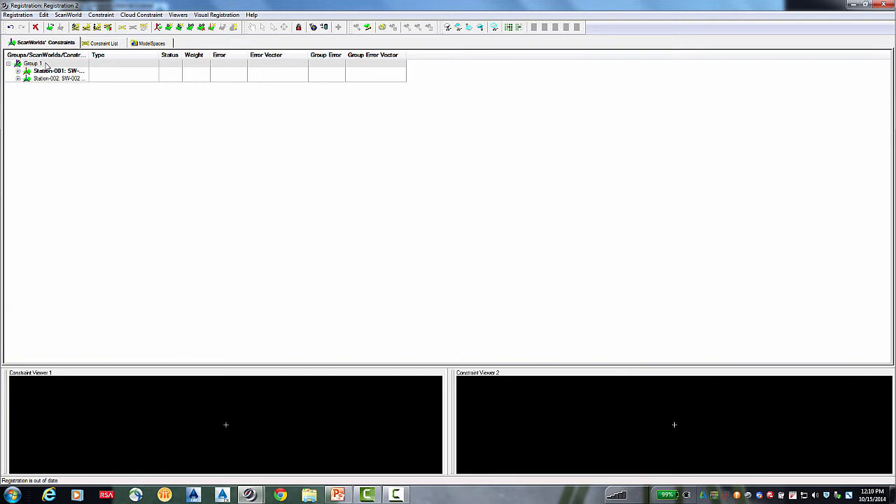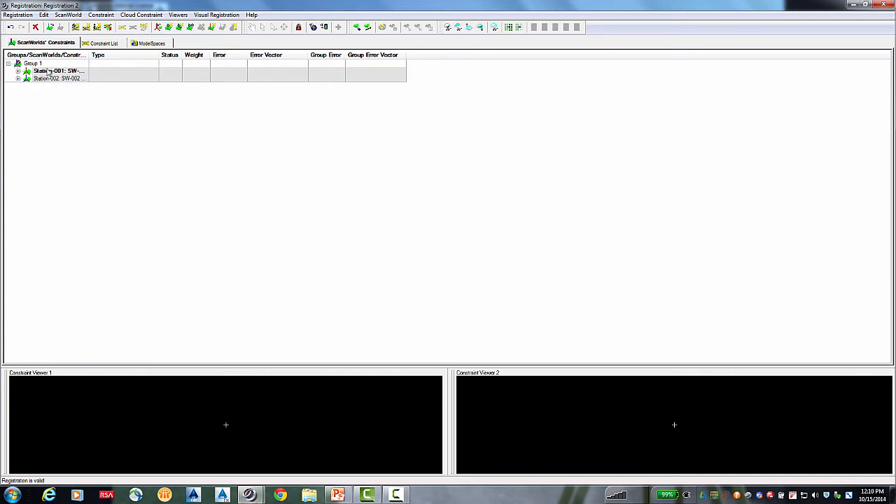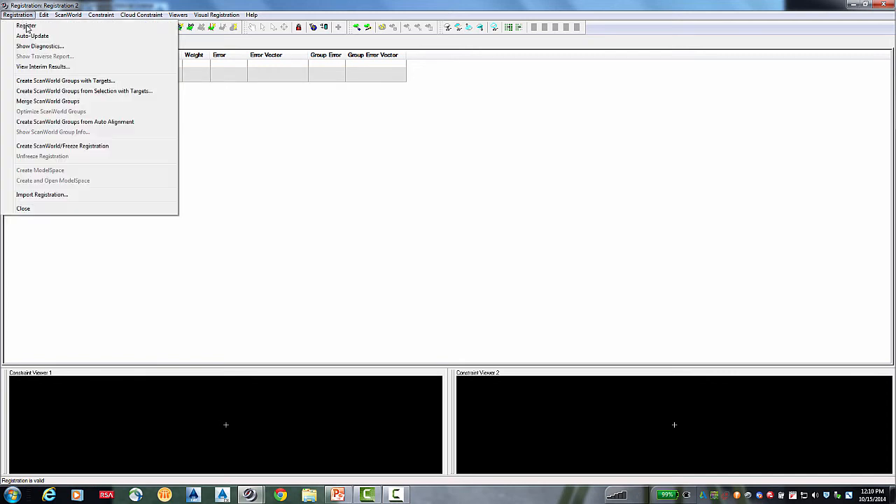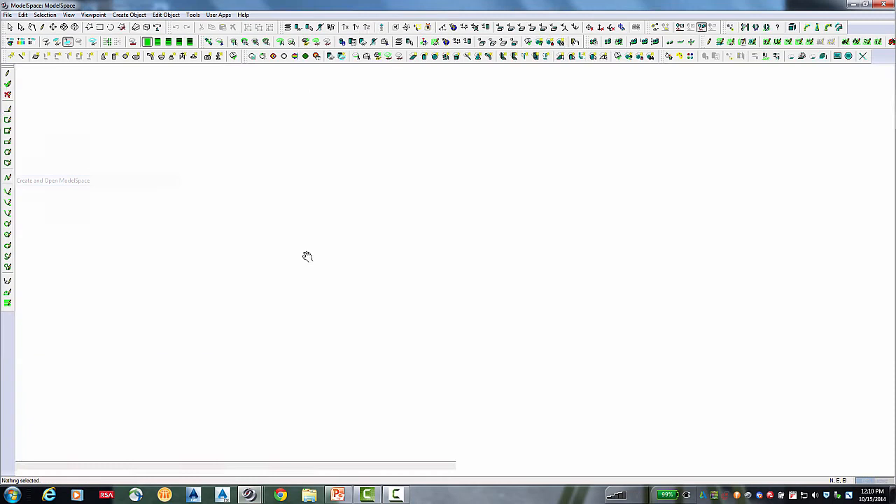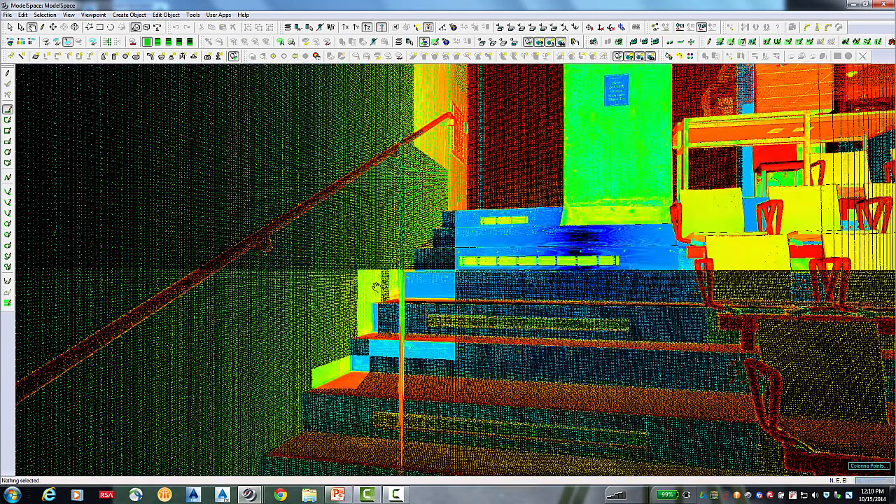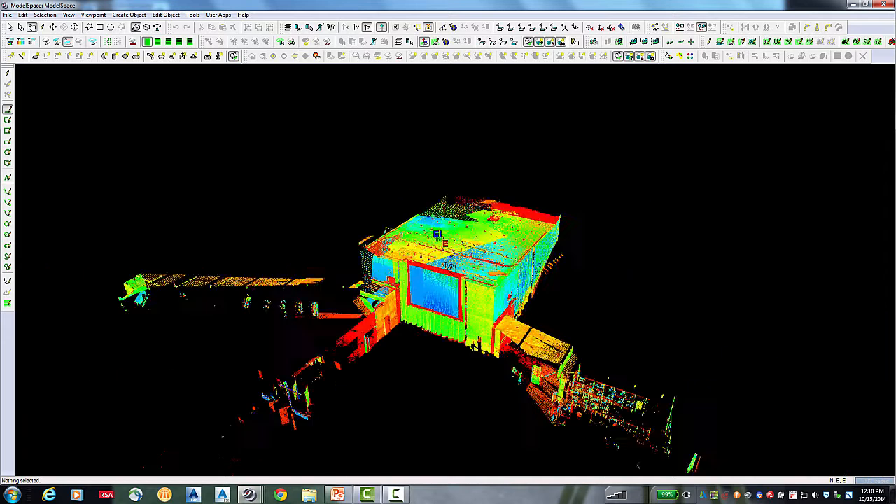From here, we simply tell Cyclone Register that we do, in fact, want to register these two stations together. Then we want to create a scan world and freeze the registration. And then we want to open the model space view. Now from here, we have a point cloud that we can now finally work with.